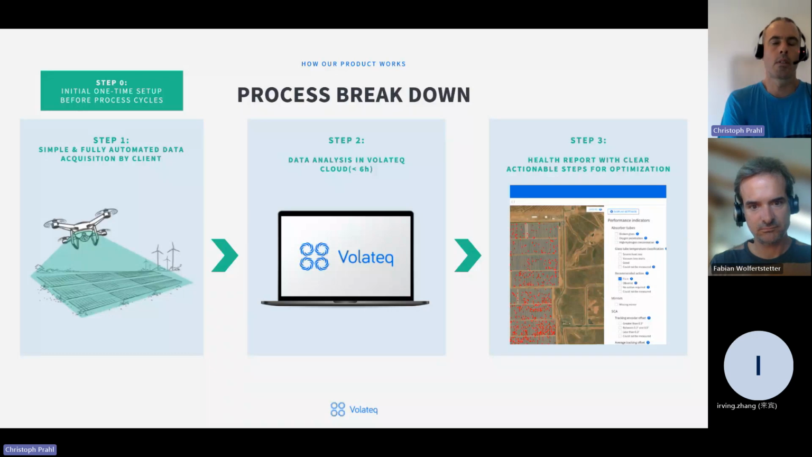The data is then uploaded to our web app and analyzed with our software, and within several hours, our customers get results again in the web app as a map or as a table view, where problematic areas are highlighted with red color.